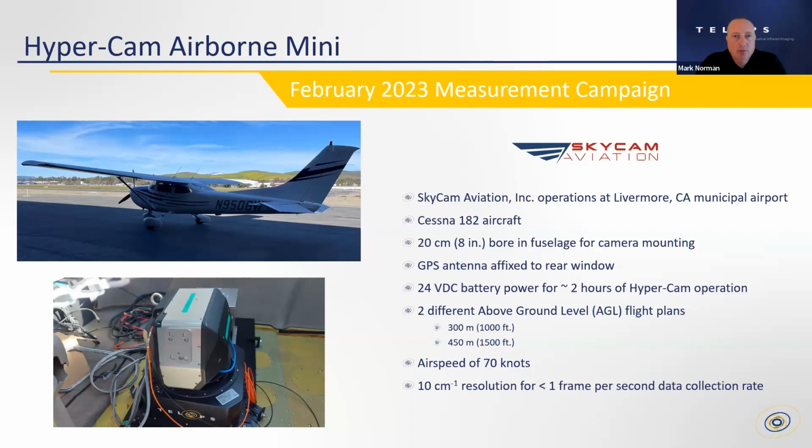They were interested in what they could do with infrared imagery. So we partnered with them, did some pre-planning, and took a system out there and spent a week at their site. As you see in the upper left, they have a Cessna 182. And in this aircraft, they have an 8-inch bore in the fuselage to allow for the imaging down below as